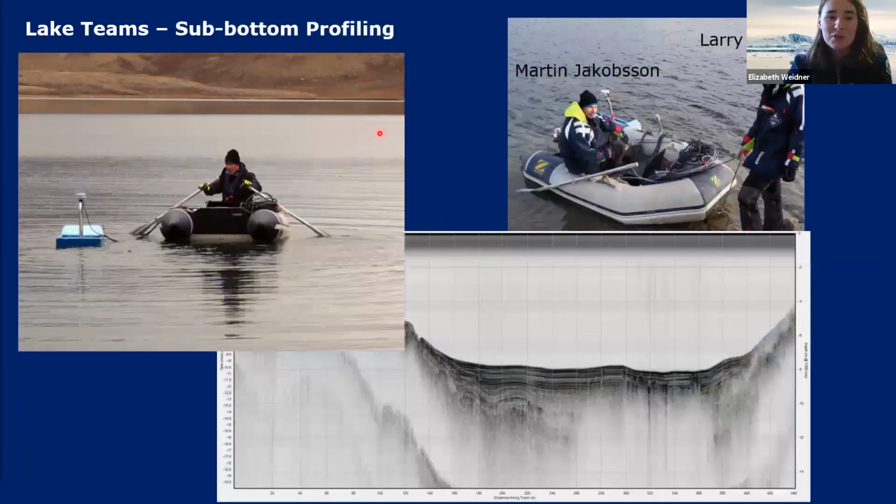And then there, of course, was the sub-bottom profiling. And this was collected by our co-chief scientists, Martin and Larry. They would occasionally leave Oden, and they would row this little inflatable boat around and drag the fiberglass towboat with the sub-bottom profiler. And I've heard, I didn't get to go to land, but I heard they were really a sight to be seen rowing across the lake. But they collected, I mean, look, the sub-bottom profiles are just amazing. This laminated sediments, very, very fine layers, really cool data sets.